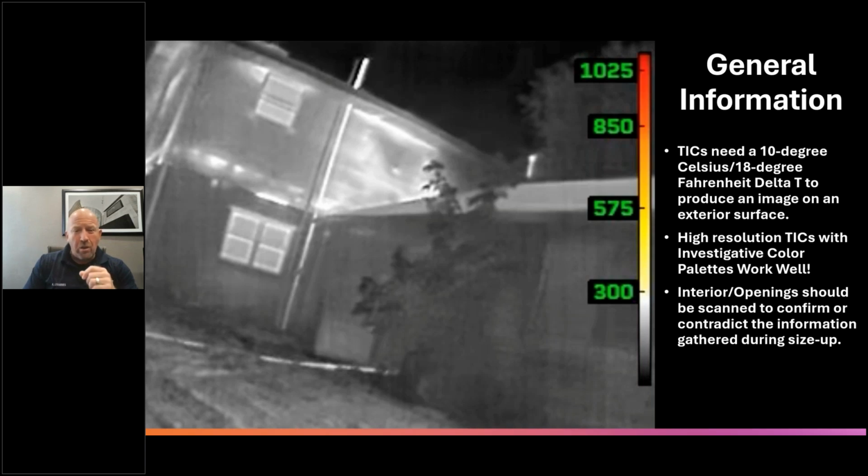Another thing that needs to be considered is part of your size up is not just the exterior. Interior openings should be scanned to confirm or contradict where this fire is at or what you think is going on. That could include your firefighters making entry and checking just inside to look for victims. Like Firefighter Rescue Survey teaches us that 12% of all fire victims are found within so many feet of an egress point.